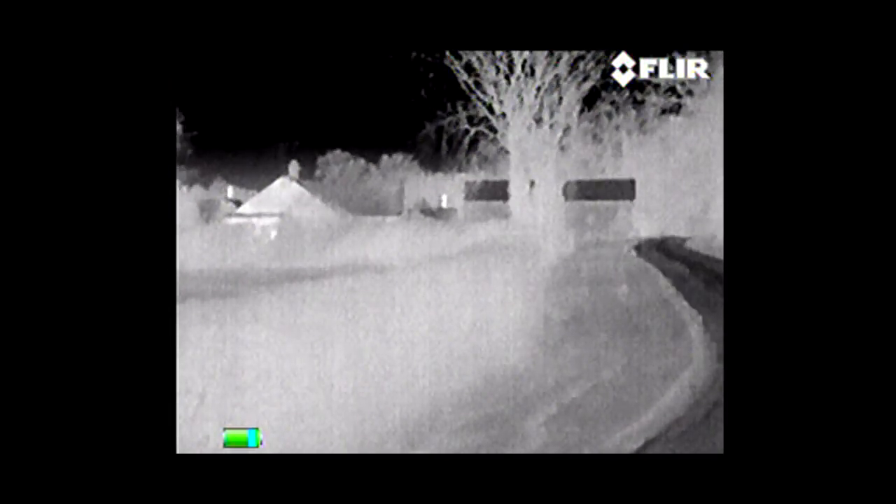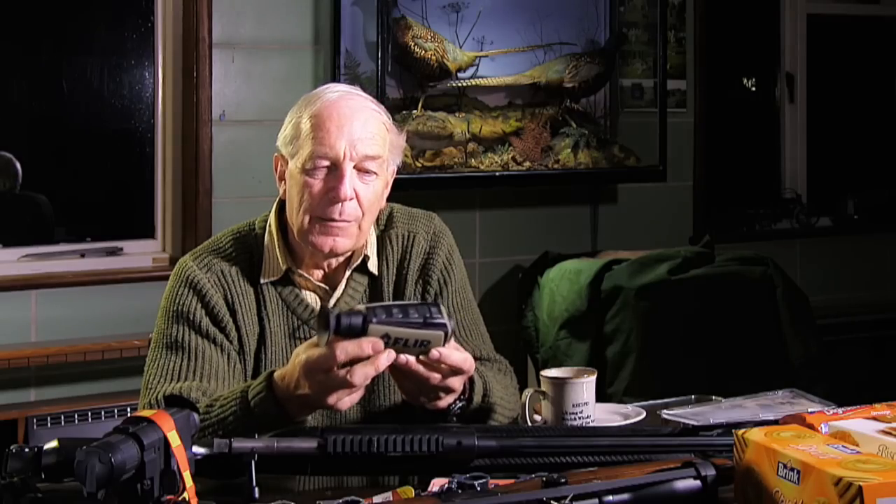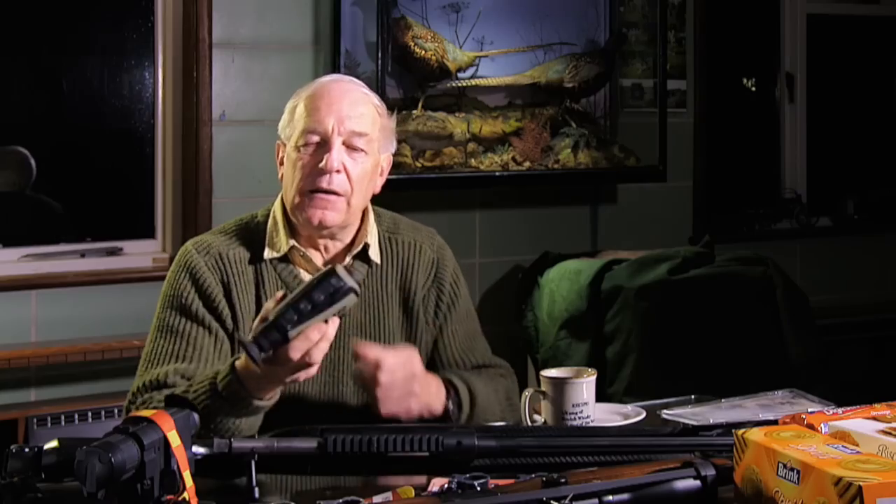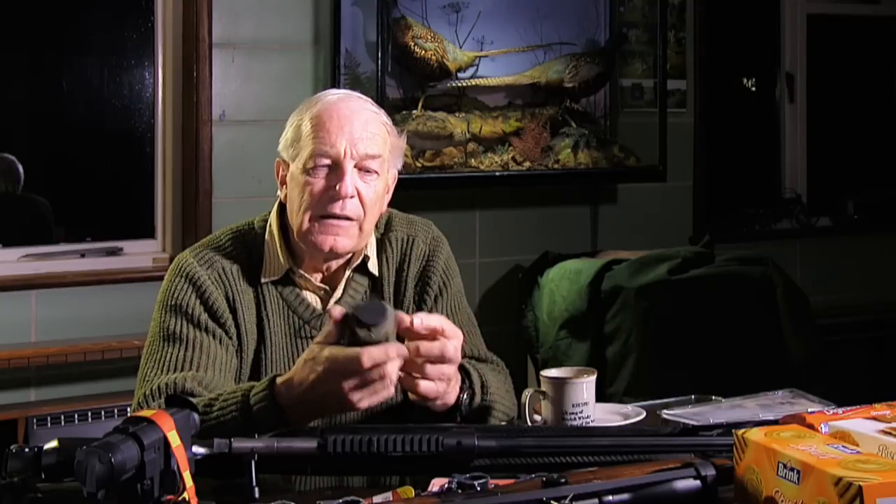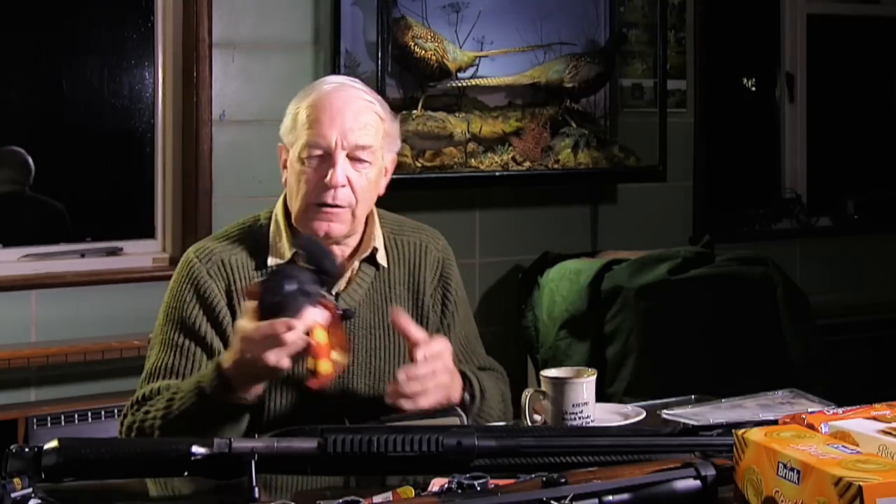Small, neat, it does black, white and shades of red. Image can be doubled up, but where it is really super little piece of kit is that it's so neat. If you have a top pocket, it would go in there. For finding deer, it's the sort of piece of kit you'd take with you.